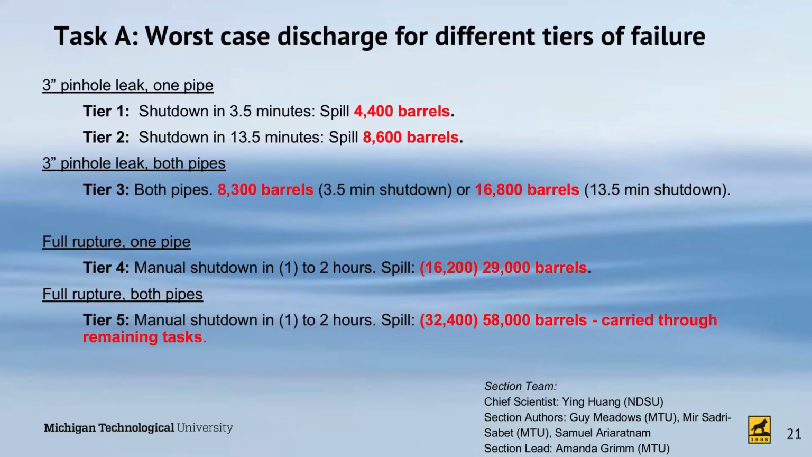Enbridge supplied in writing to the state prior to this analysis starting that it took 2 hours to manually shut down the valves. They then refined that to 1 hour, but again, the analysis is based on the worst case, foreseeable, plausible catastrophe. So again, we used the 2-hour worst case scenario for a single pipeline rupture of 29,000 barrels, or for both pipeline ruptures of 58,000 barrels. And then that's what carried through the entire analysis.